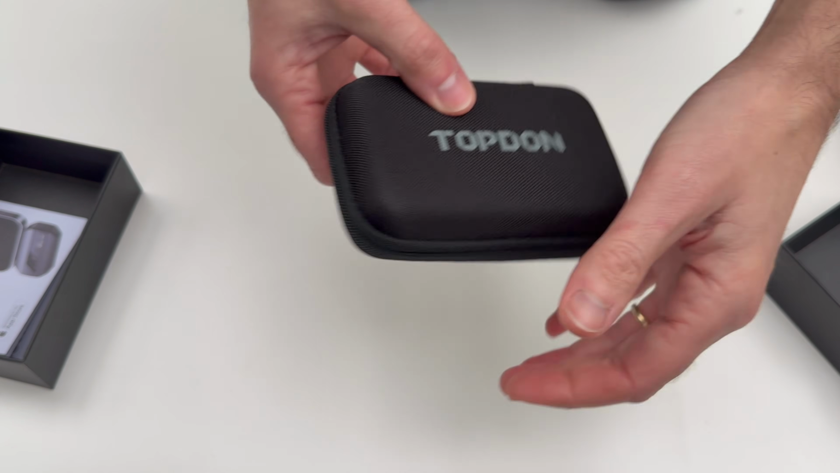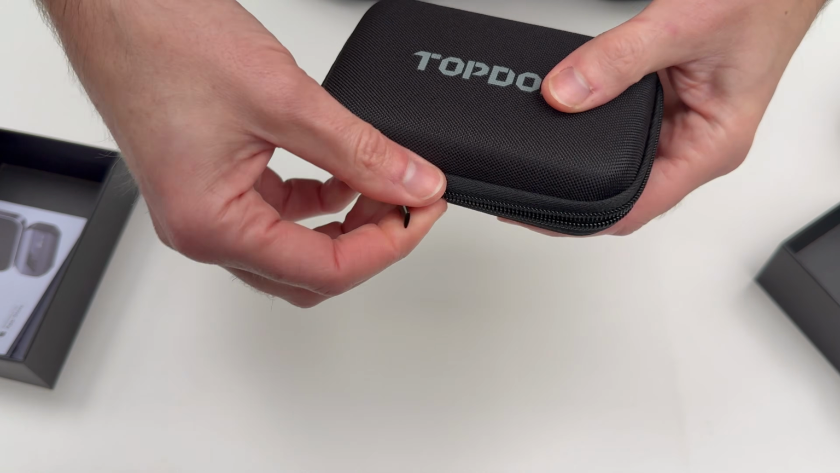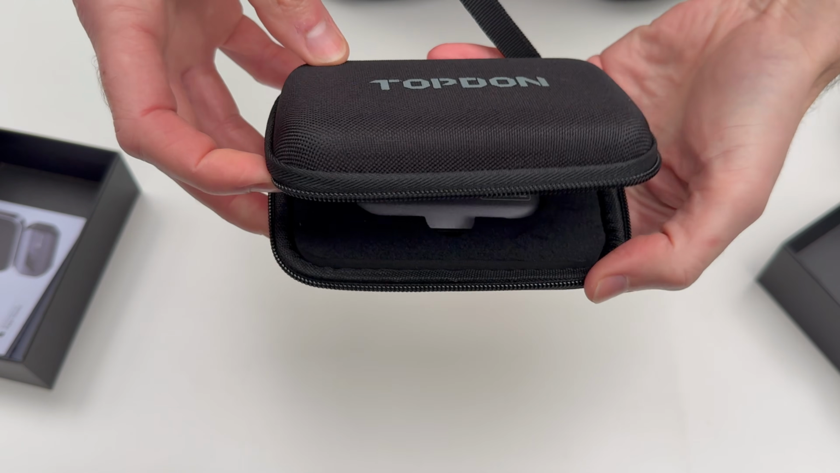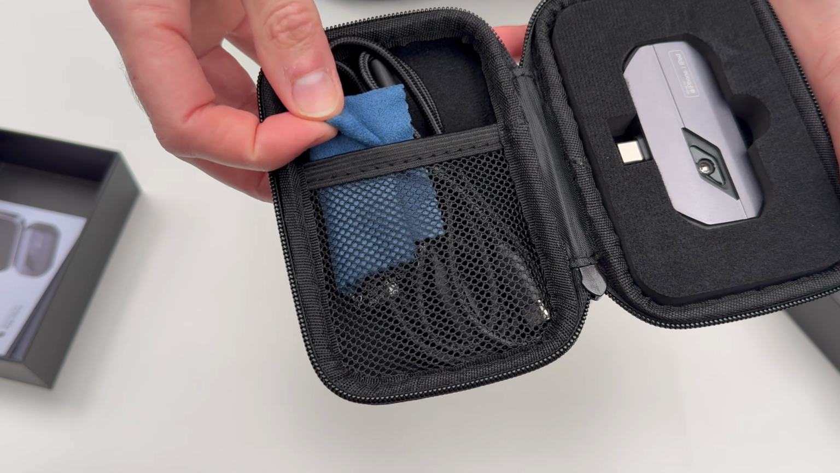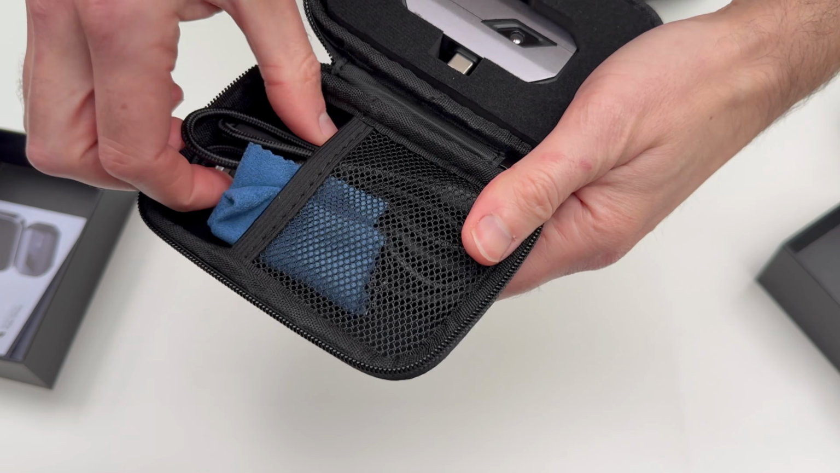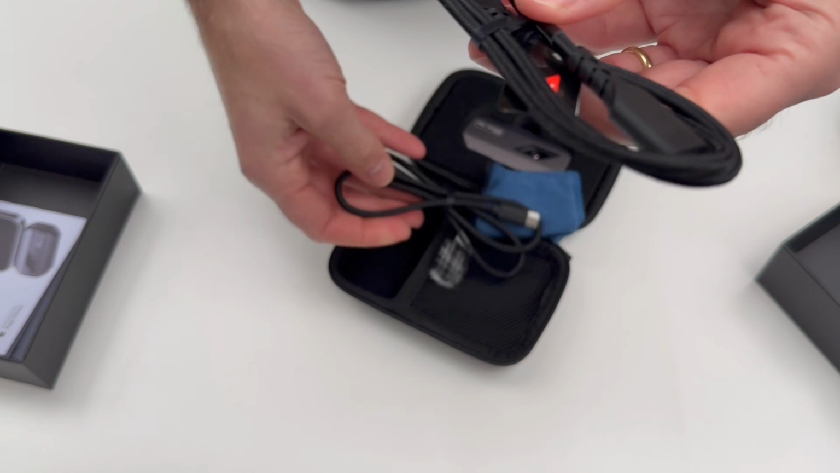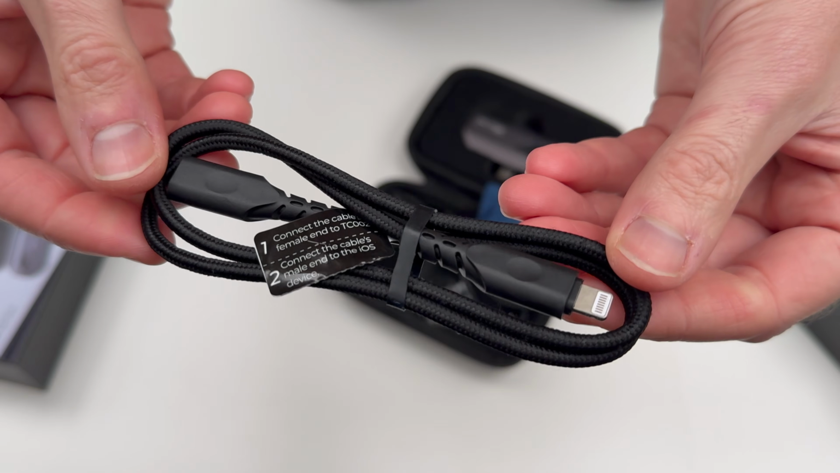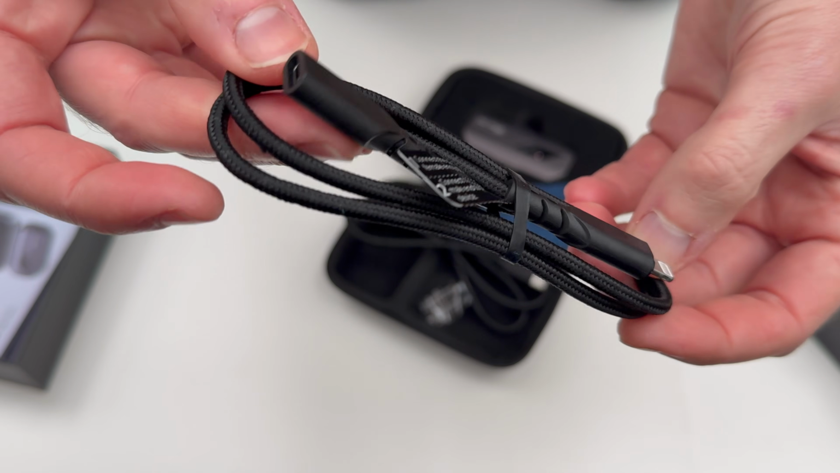So this is obviously the interesting bit, so let's open this up and see what's inside. There you have it. Polishing cloth, that's very neat. And some pretty high quality feeling cables, actually, a bit braided.